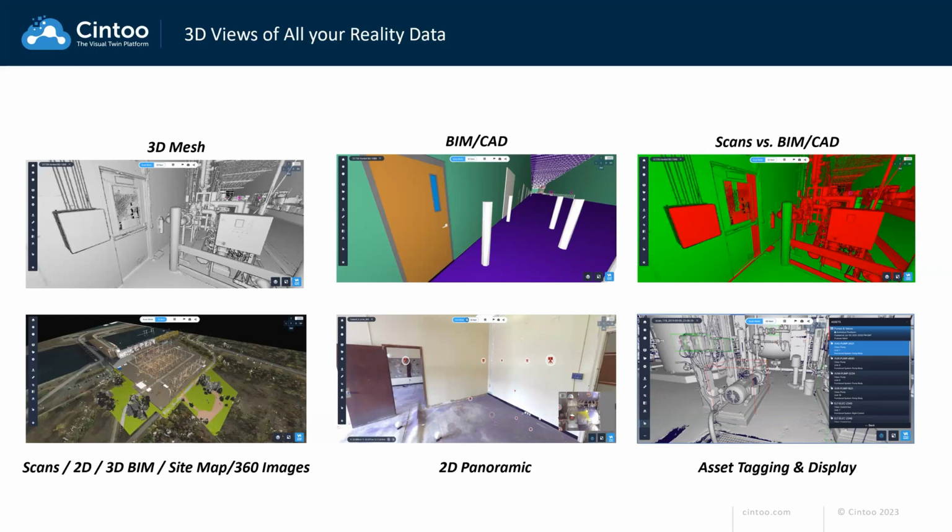We also have a tool to help you do quality control of your 3D models against the point cloud data. You're able to also work with scans and what we call 2D images, because it's 2D information: 3D models, sitemaps, and 360 images in one single project. We have the 2D panoramic, which we say 2D because it's just 2D information, but this is very useful when you need to navigate.